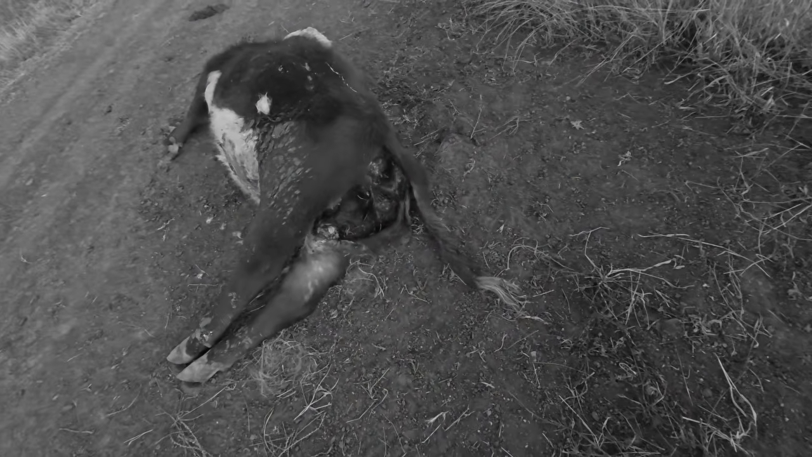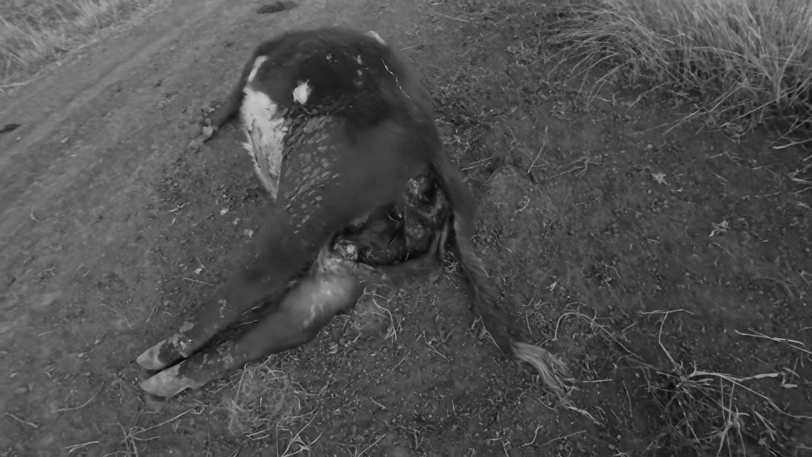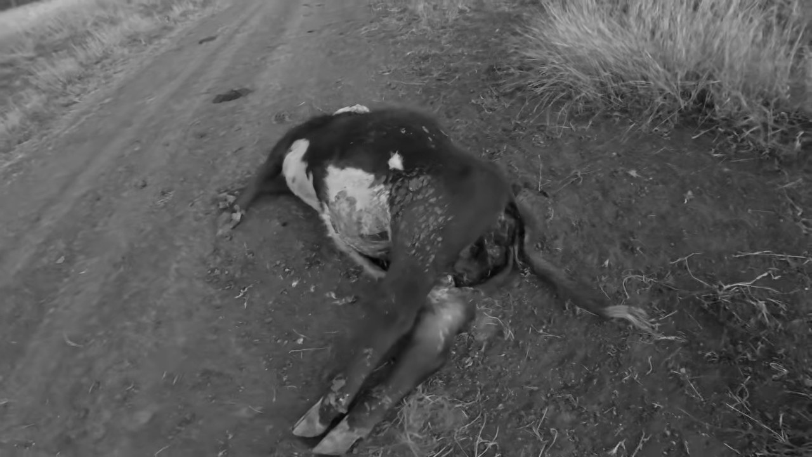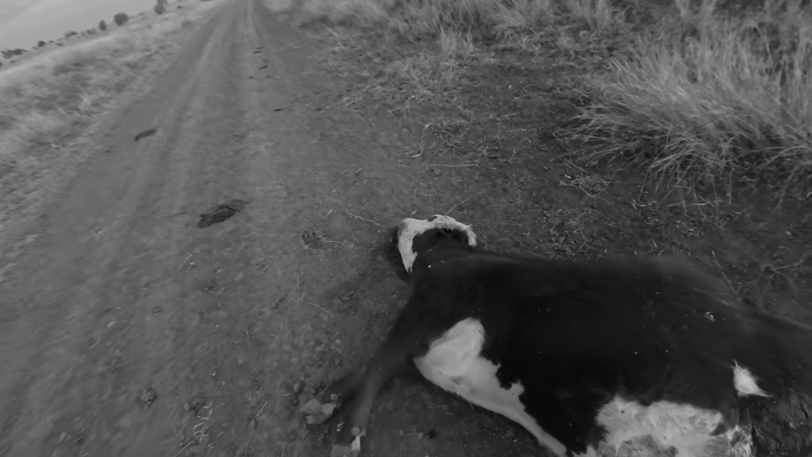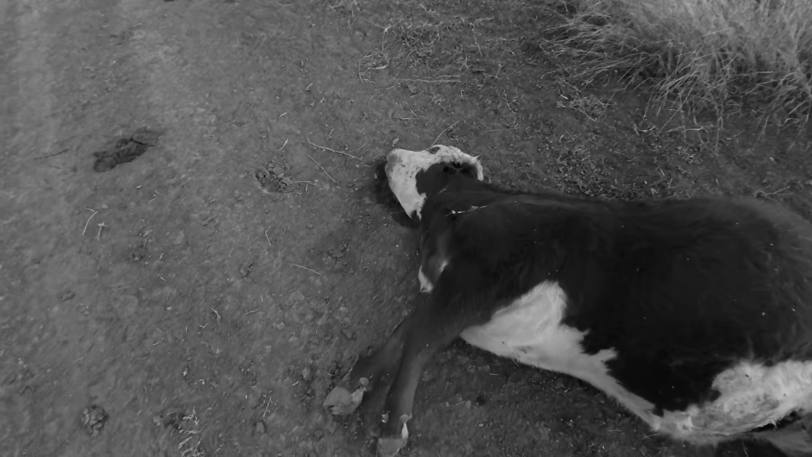Yeah, look at this, it's a bit graphic, but that's dogs that have done that. They've been in here, they've ripped the backside out of this weiner, ripped all the skin under the belly there, chewed the ears off it. And I hope it hasn't been the dogs that have actually killed the weiner.